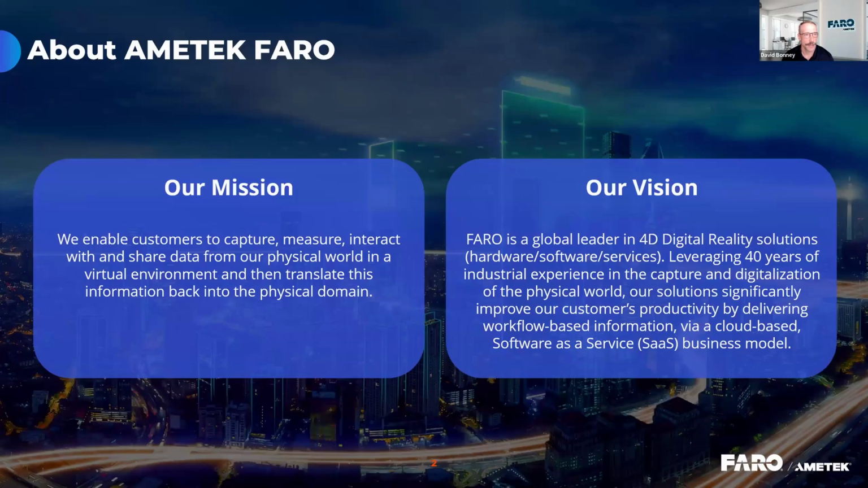So just a note about FARO, of course, if you've been following our company history, we were recently purchased by AMETEK, so that happened in July. So that was announced to the markets, and we are officially part of the AMETEK family, as they say. But just some quick history on FARO, right? So we've been around the markets for about 40 years.